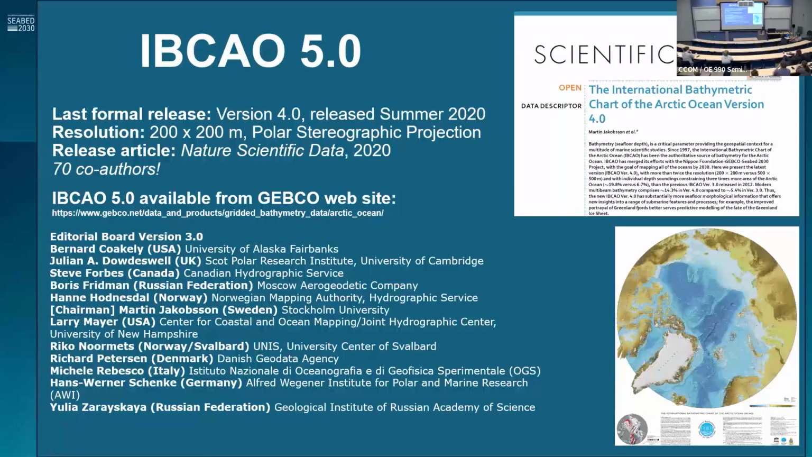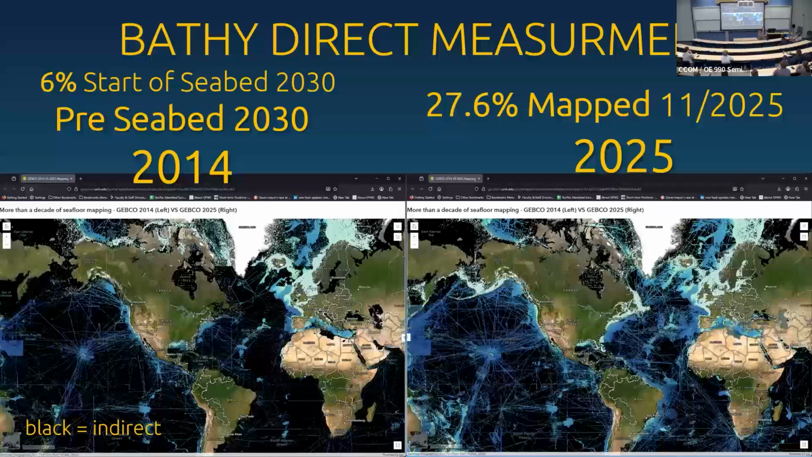So one of the things we do get involved with is, under their leadership, helping them provide data to create the IBCAO. So this is the map of the Arctic Ocean. So the same data is going in there, but it's got a slightly different process to generate that. If you want to go and see that, that's available. It came out last year, publication at the very, very end of December.